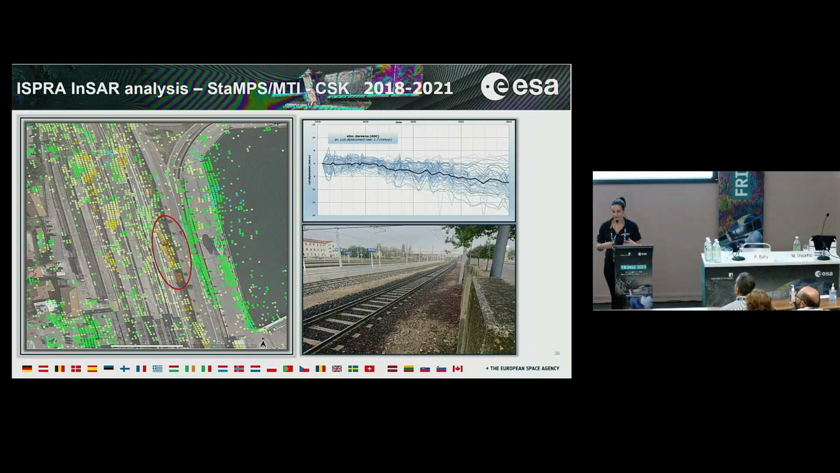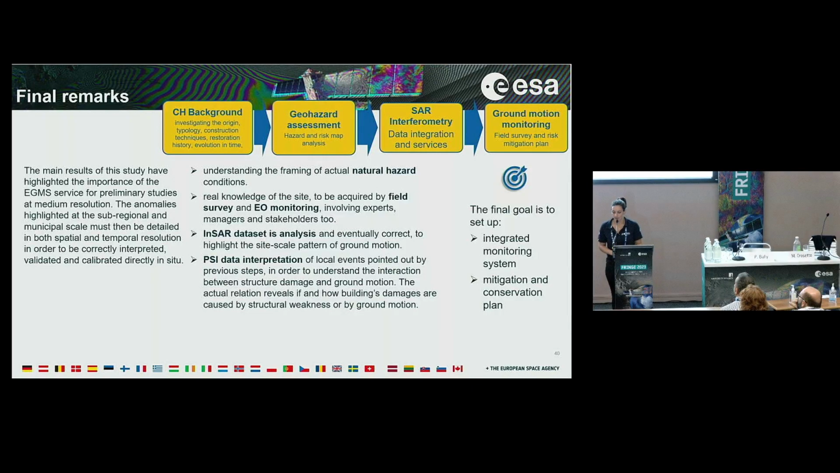Analyzing all the measurement points of the area, here we are at about 2 kilometers from the archaeological site. We detect these anomalies that were related in this case to maintenance work on the railway. So going to the final remarks, the main result of this study has highlighted